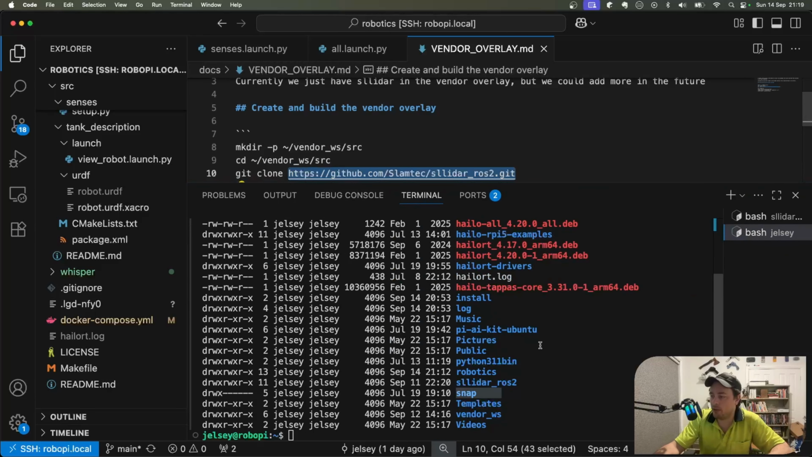Now earlier in the video I did show you in my home directory I've got the robotics workspace, and I did check out sllidar there. That was just to test it. I have also checked it out under this vendor workspace. And the reason I do that is because in the future, if I need to check out another package and build it from source, I can put that all into the same vendor directory, just so I don't have things scattered across my file system.